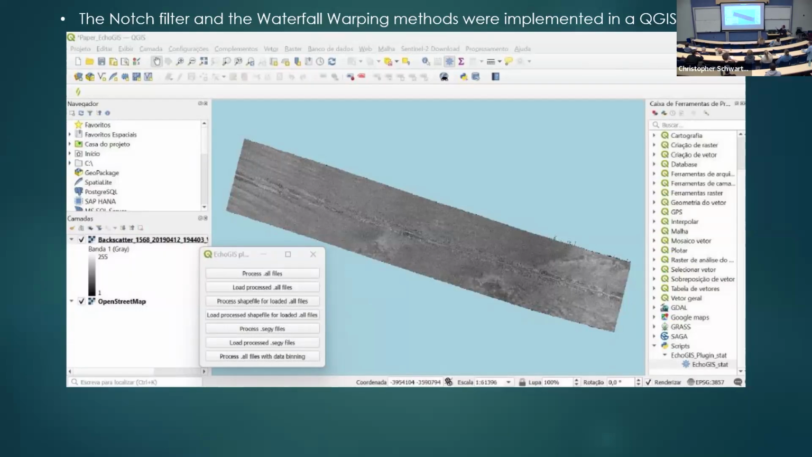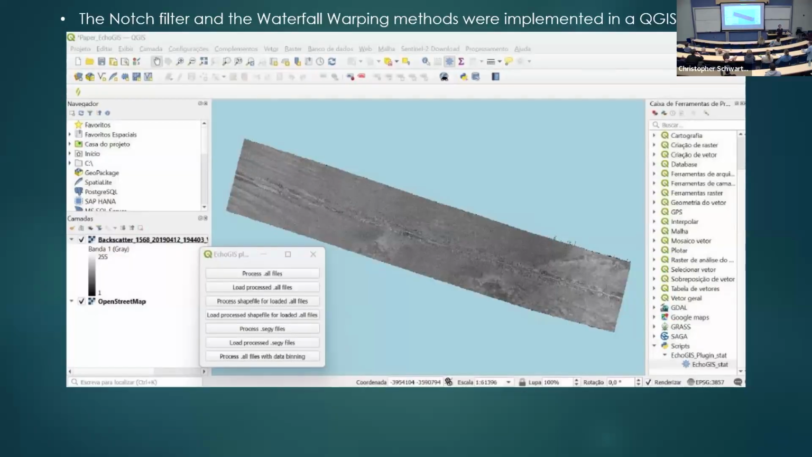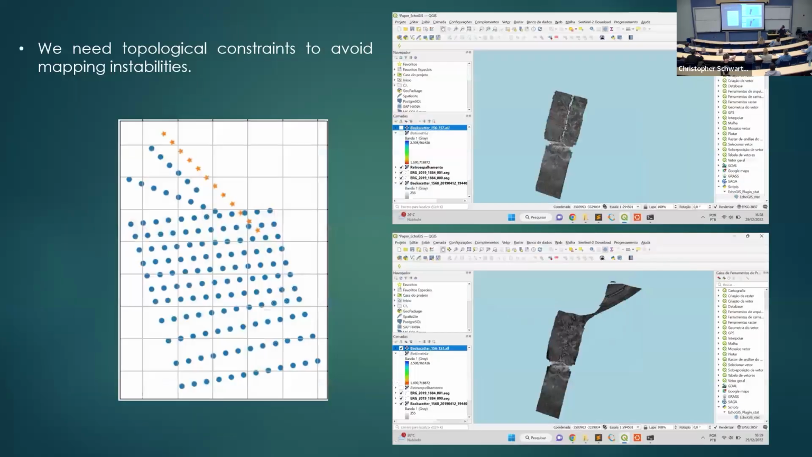We implemented, actually one of our master students implemented, the notch filter and the waterfall in a plugin in QGIS. I think this is very cool. You can program in Python, and you can use all the interface for displaying and so on. So it's actually working in Python here. And there are huge problems. It seems easy, but you can have some instabilities.